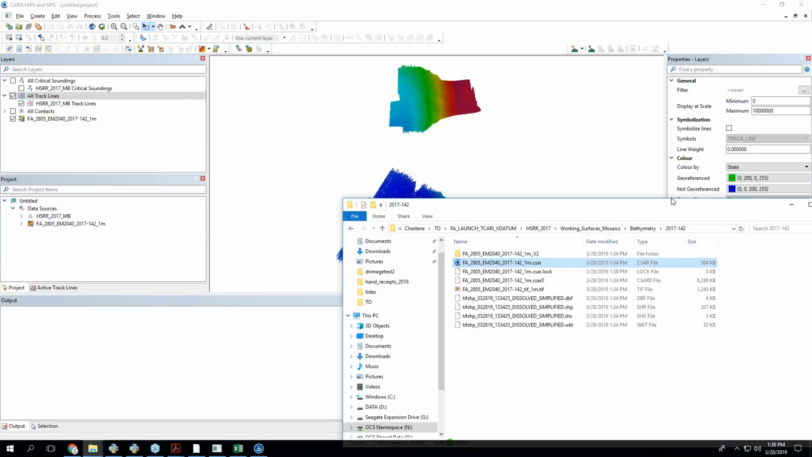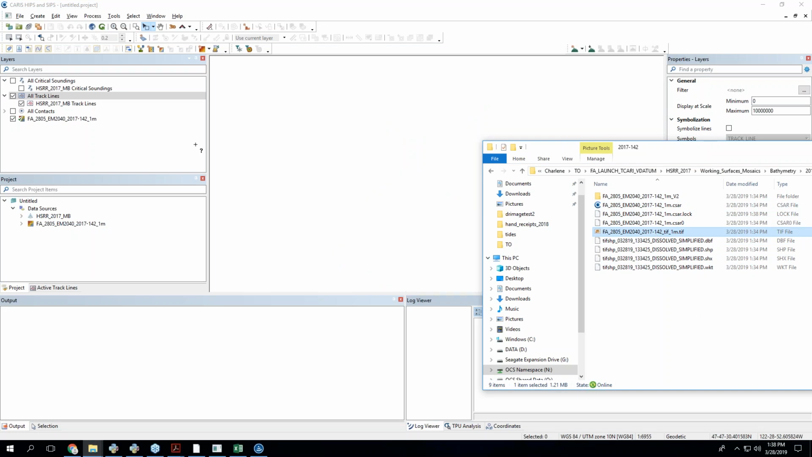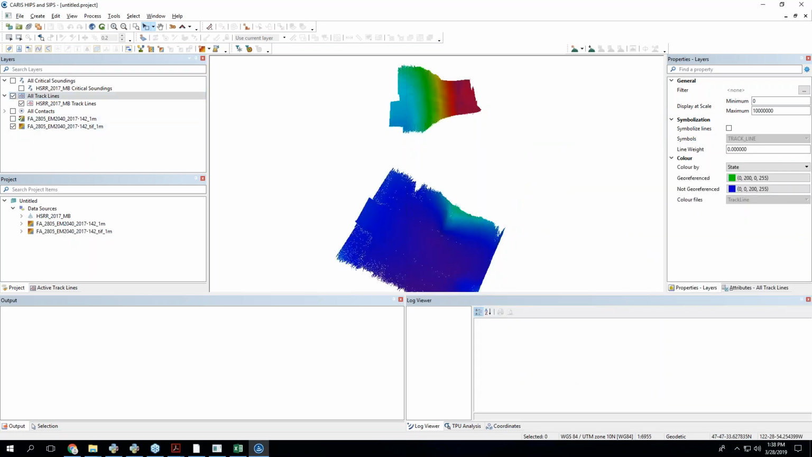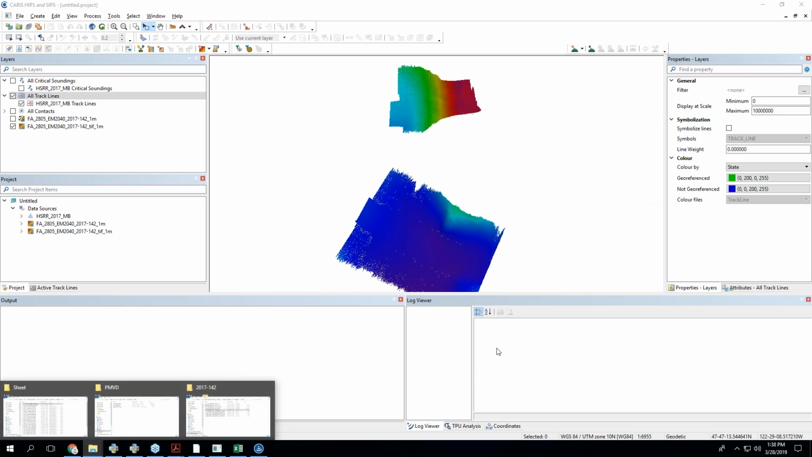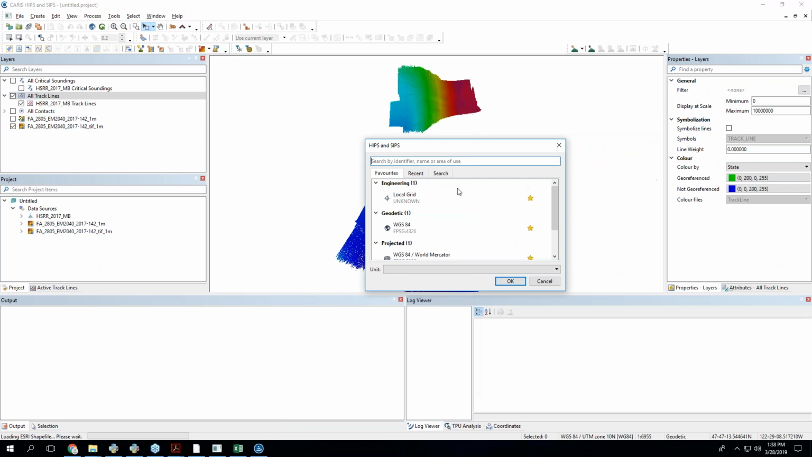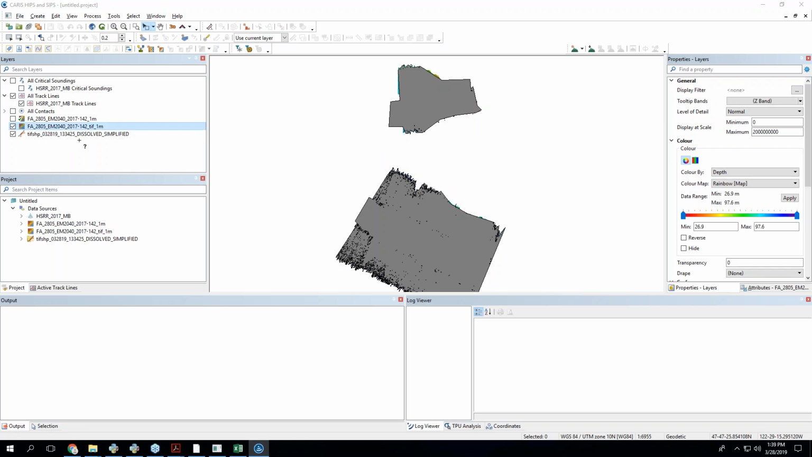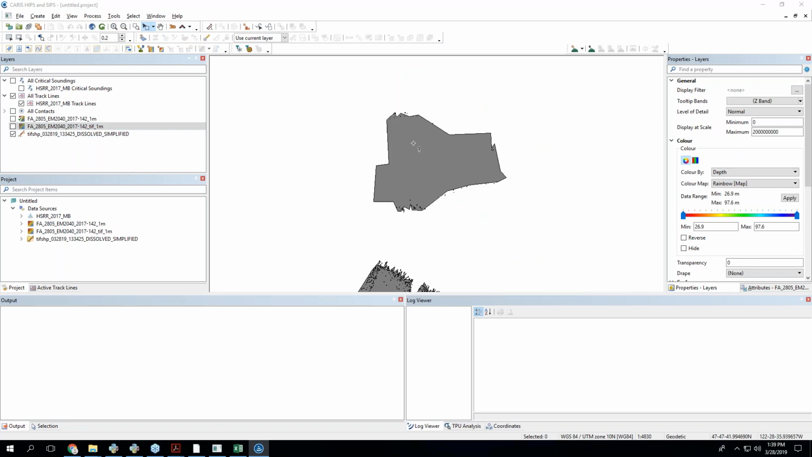And then I also create this TIFF. Right, there's a TIFF. And then I create this shapefile. Right? Do I have 10? I do. Shaboom. Shapefile. So what I'm doing is